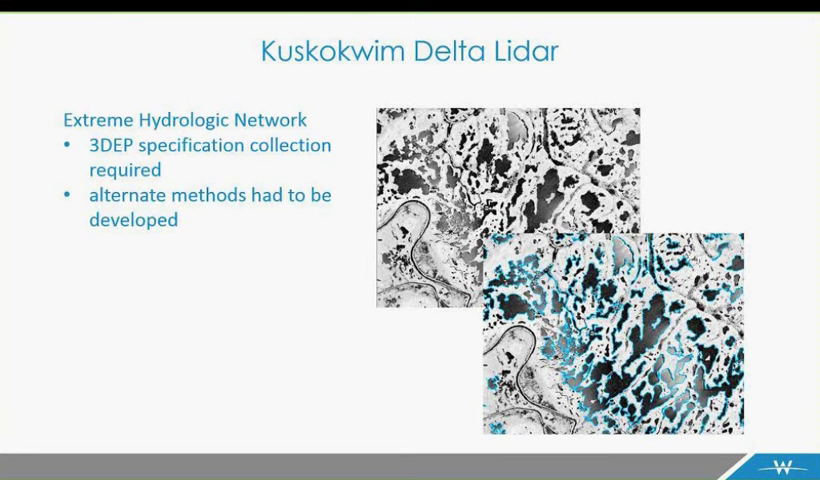These images you see here are actually called intensity images, and that's a measure of the reflectivity of the surface as collected by the laser. And it kind of looks like a black and white ortho photo. So we have people who go through and manually digitize these types of features in our standard USGS projects.